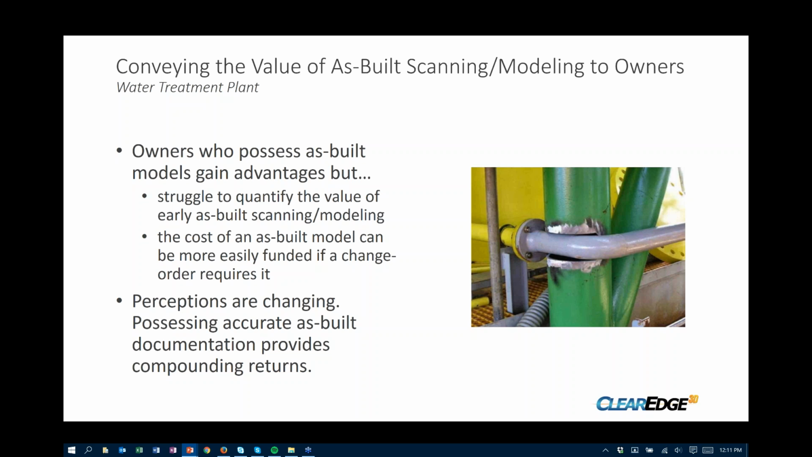The idea is if you could do laser scanning and provide this information to the contractors that will be bidding on the work, they're going to have much better information up front so they can give tighter bids. A lot of the unknowns are going to be reduced.